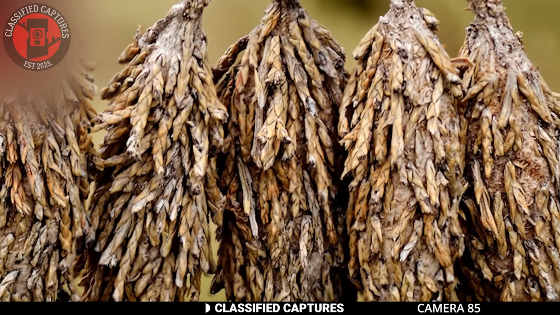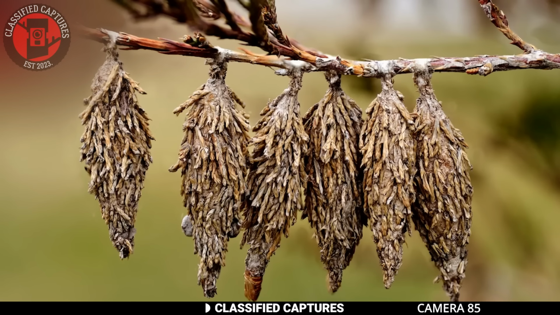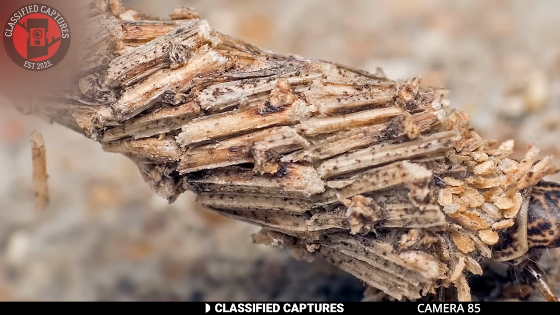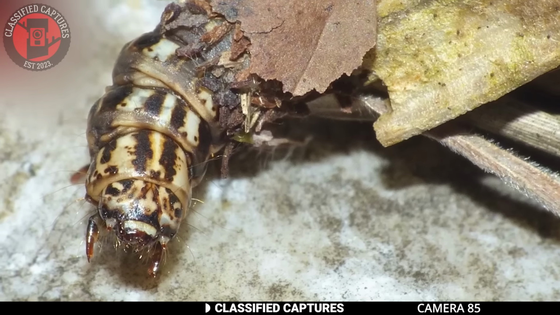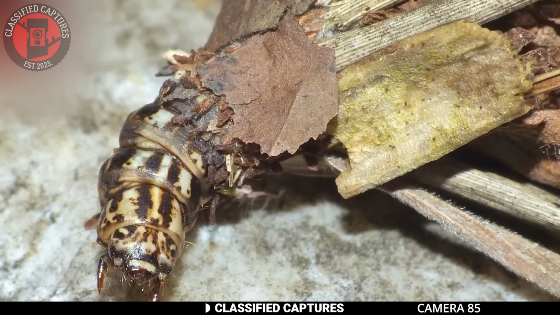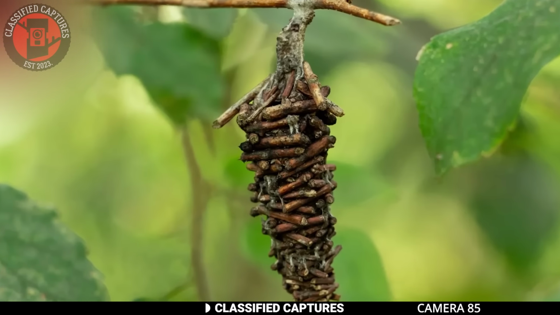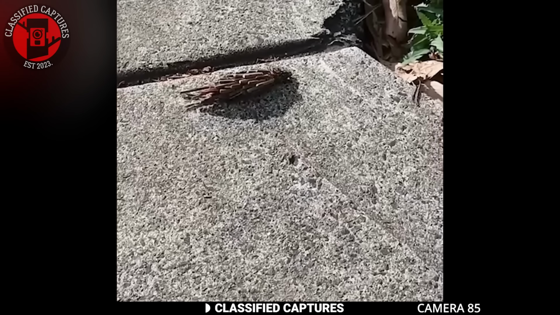They're actually the larvae of moths, and they create protective cases around themselves using silk and bits of plant material like twigs and leaves, which is why it looked like it had sticks sticking out of its back. These cases or bags provide camouflage and protection as the larvae feed on foliage.